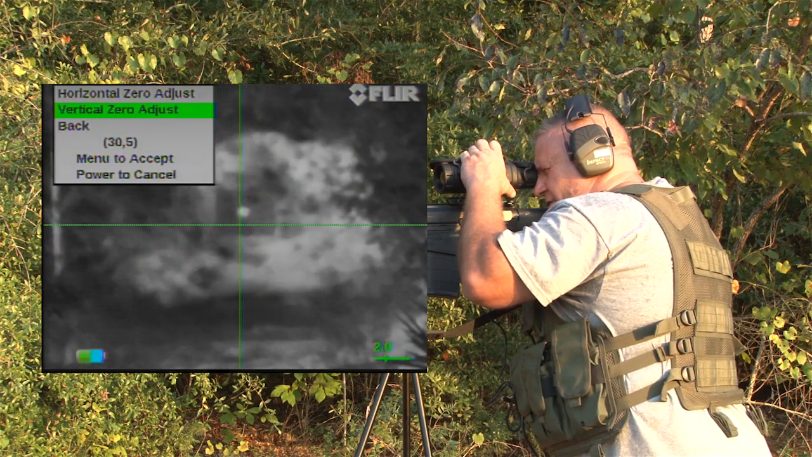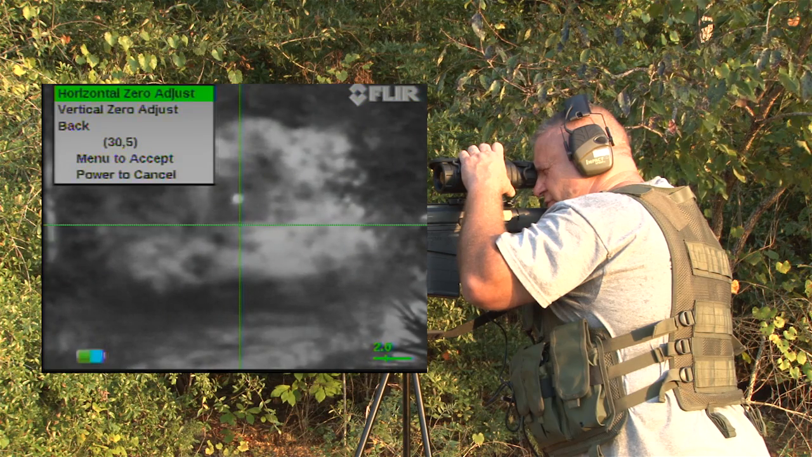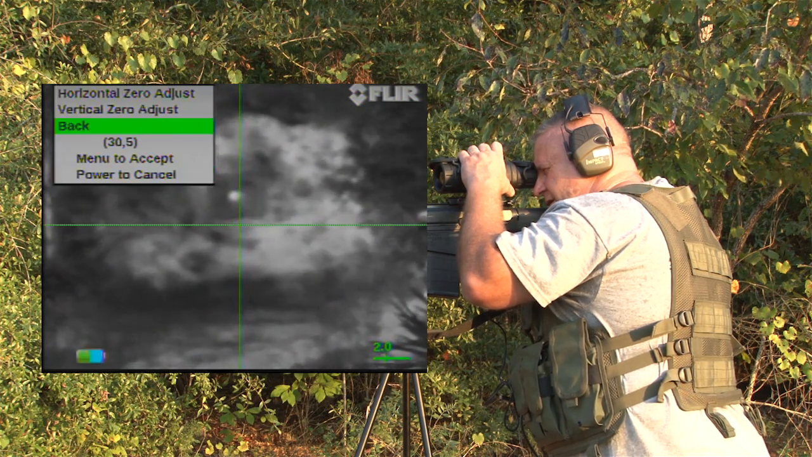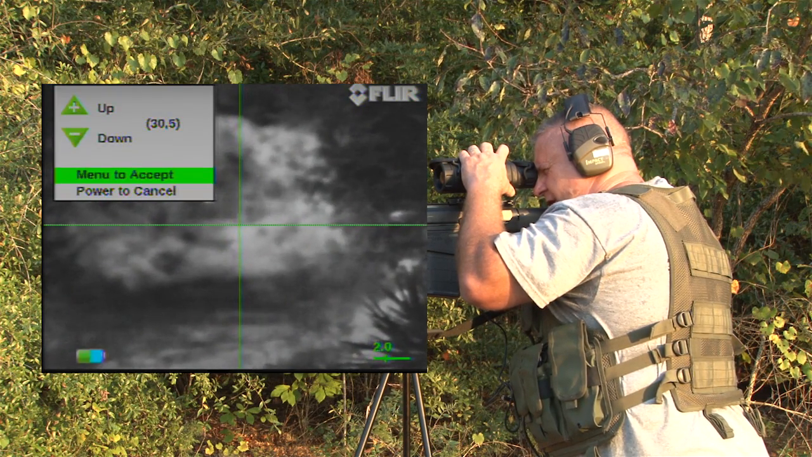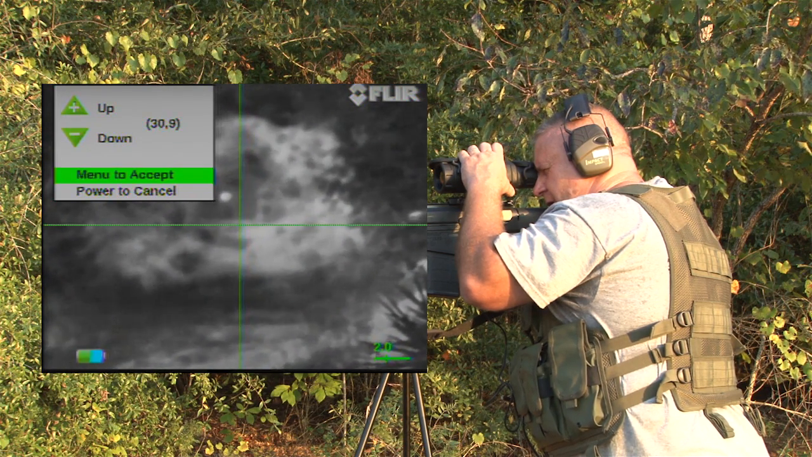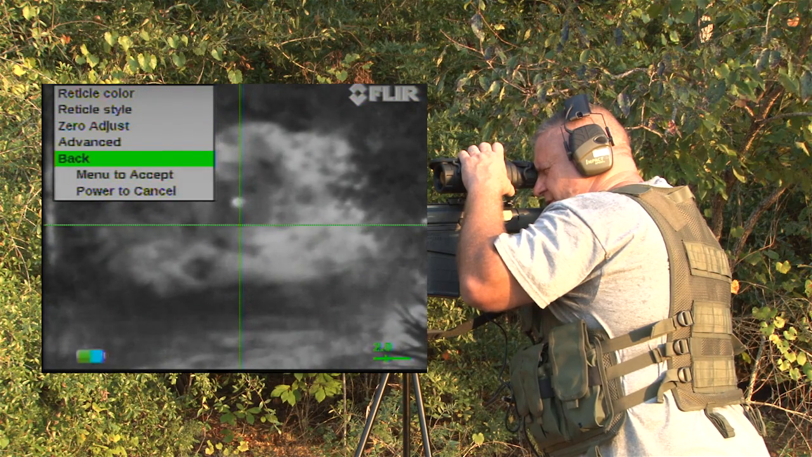Then we're going to make a vertical correction, a down 9, and let's see where that shot will take us.